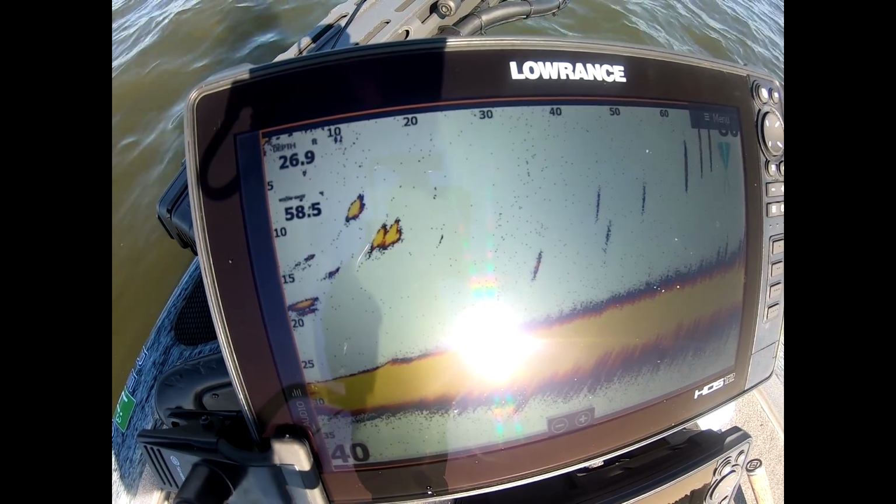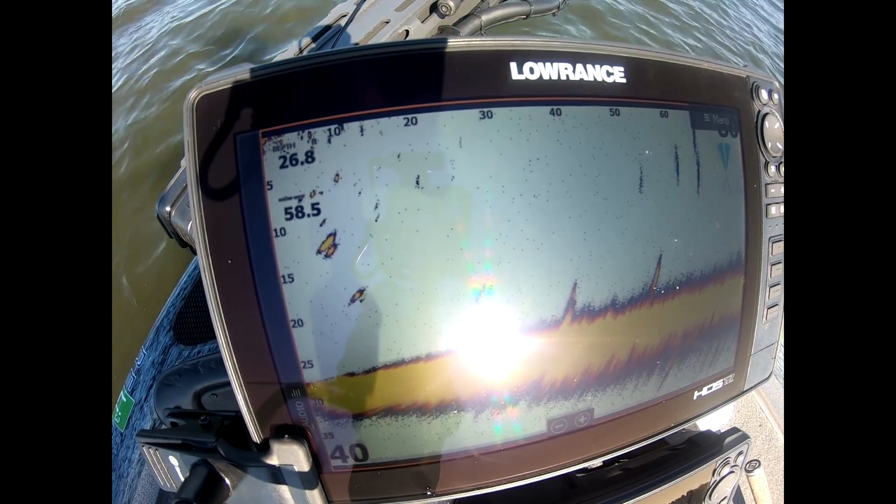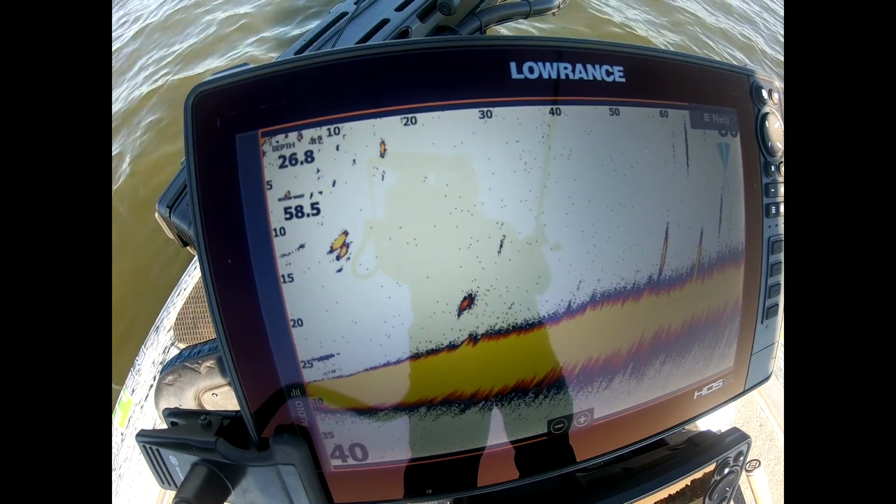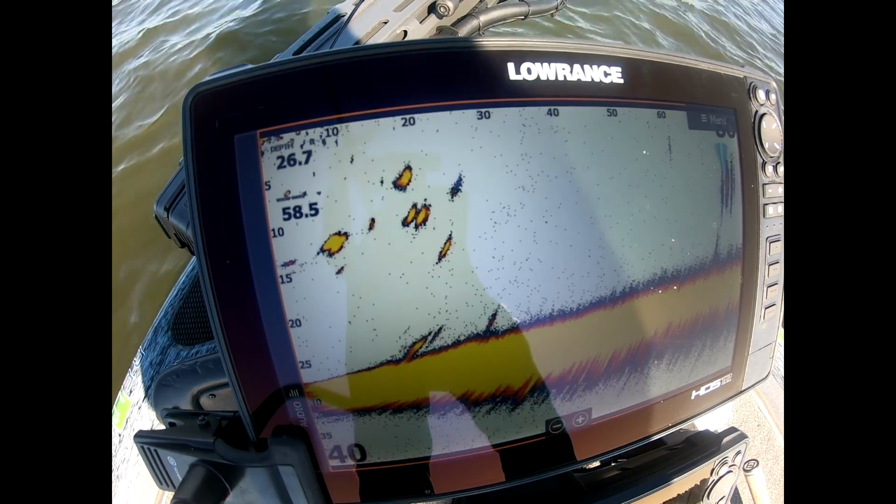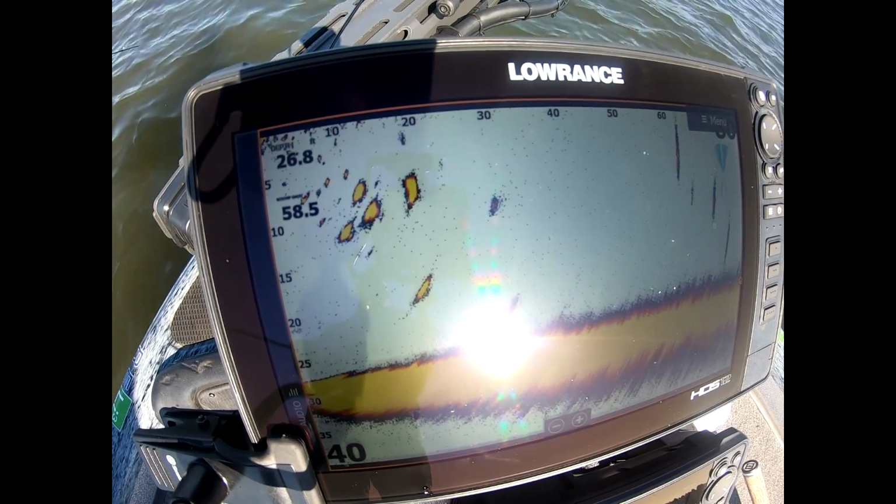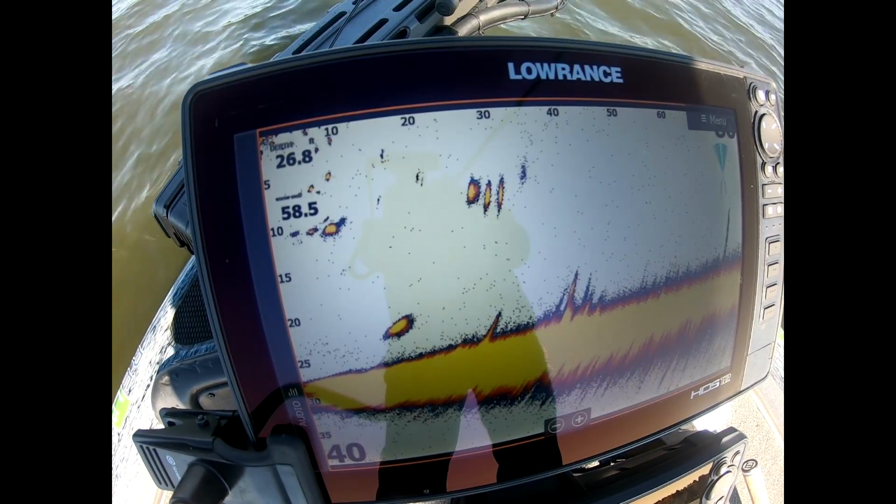I tell you what, if you don't have Live Sight or even a competitor's version of it, you're missing out completely, because I'm pretty much just turning this trolling motor, seeing which way they're going, and I can actually make that cast. Before, without looking forward, you just had to get on top of them and wait till you see them. So now I can stay off of them and just point the trolling motor whichever way I want to go.